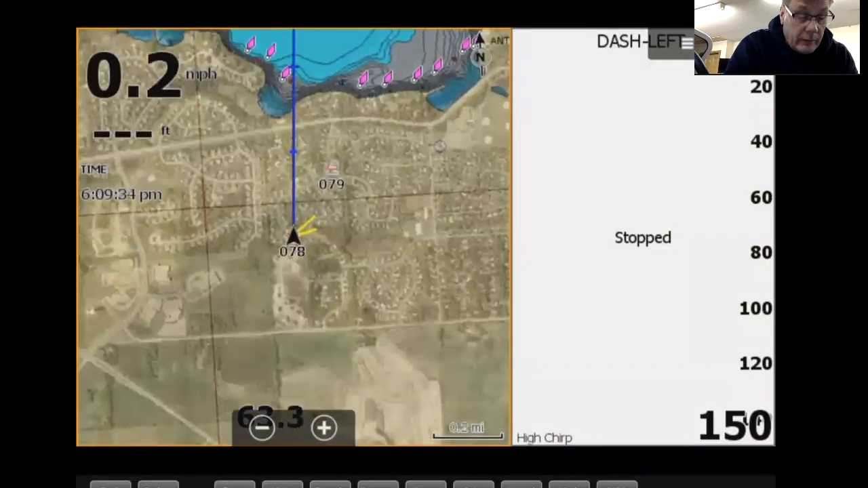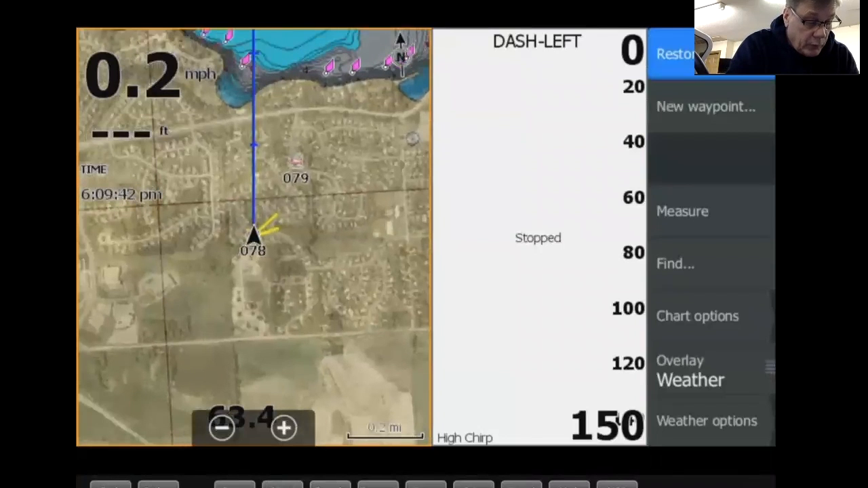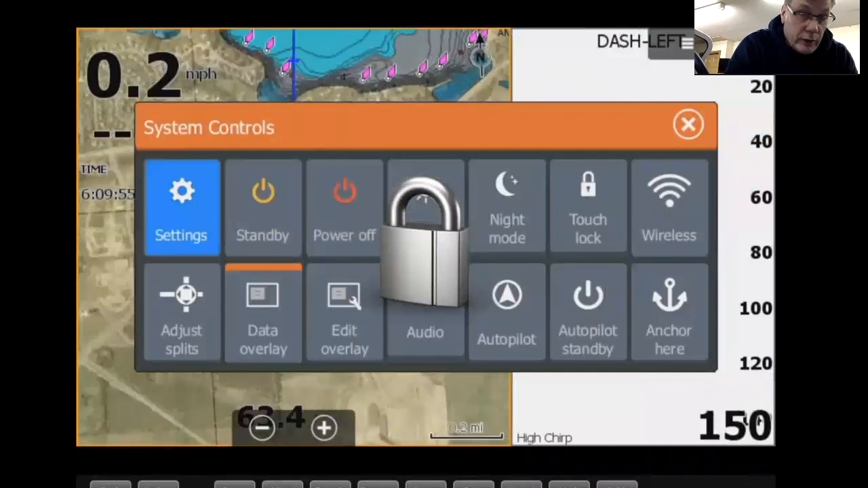Tap on the menu button, and your menu items will pop up. You can zoom in, zoom out. Here's where you can operate. And this is why I want to use my Sonar, because I want to show you some stuff in here. But you can't do any of these functions in the system control page on your app.